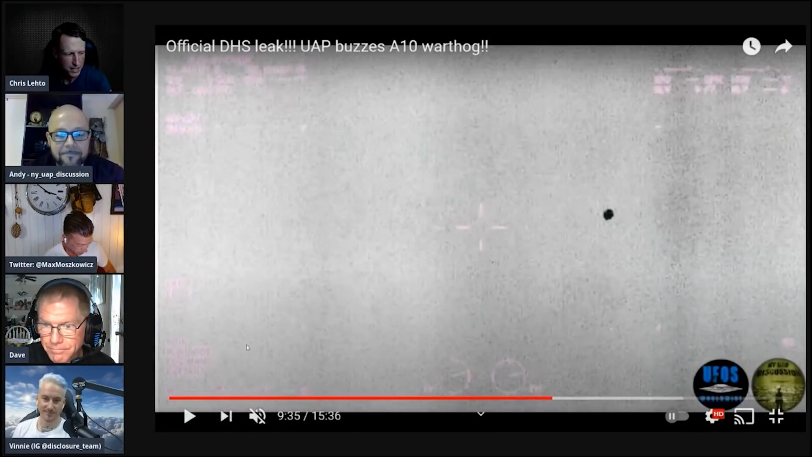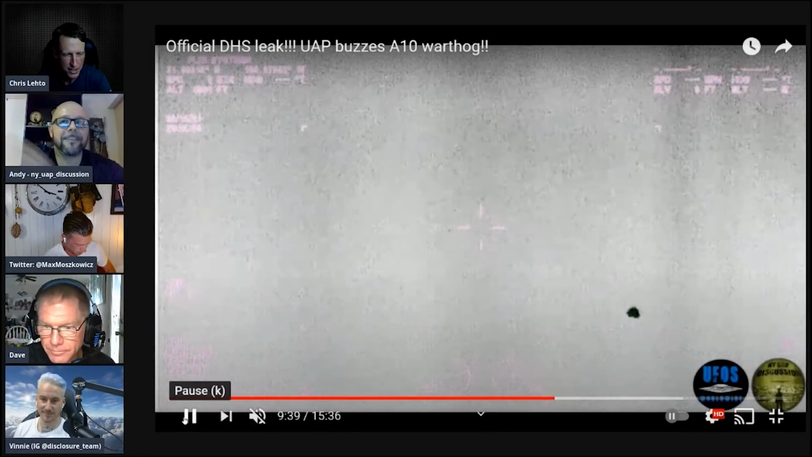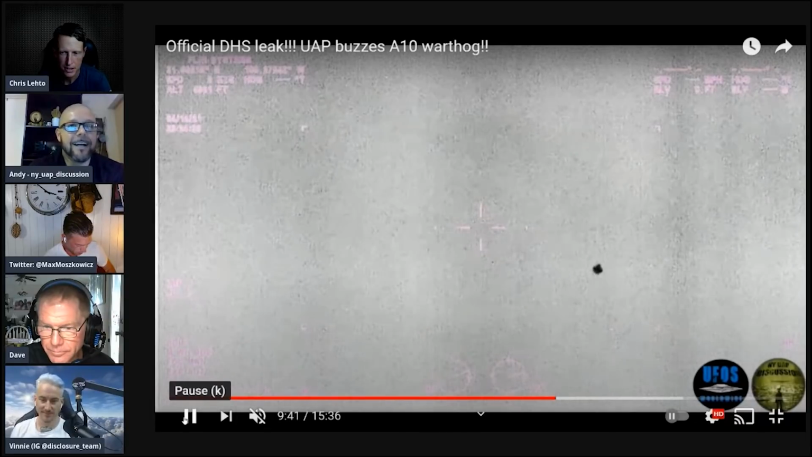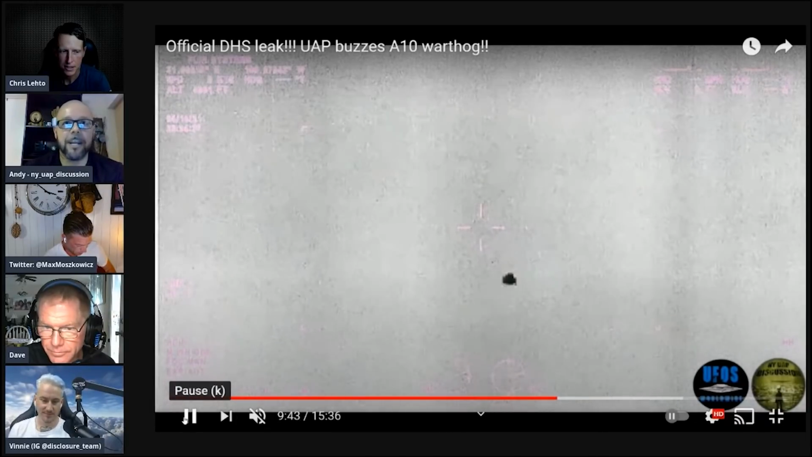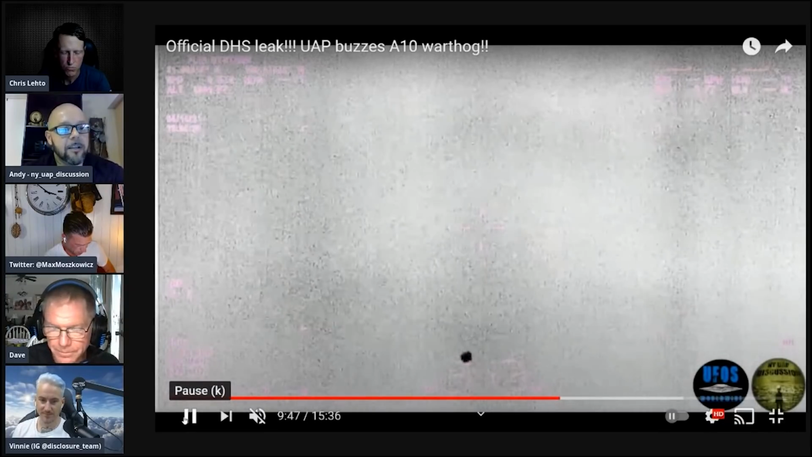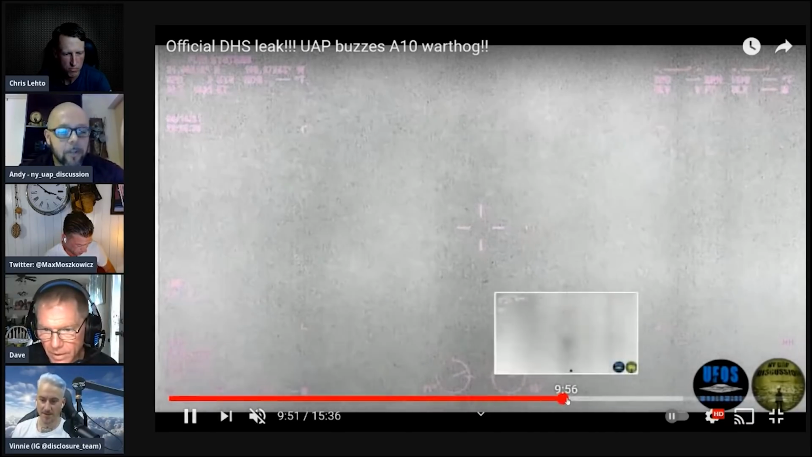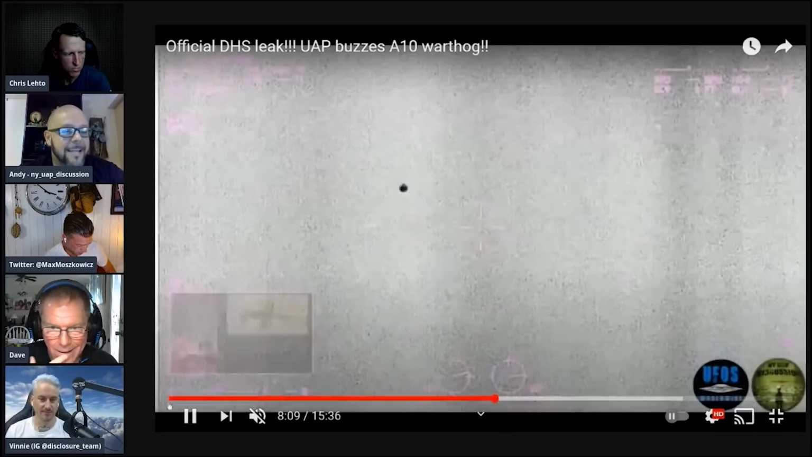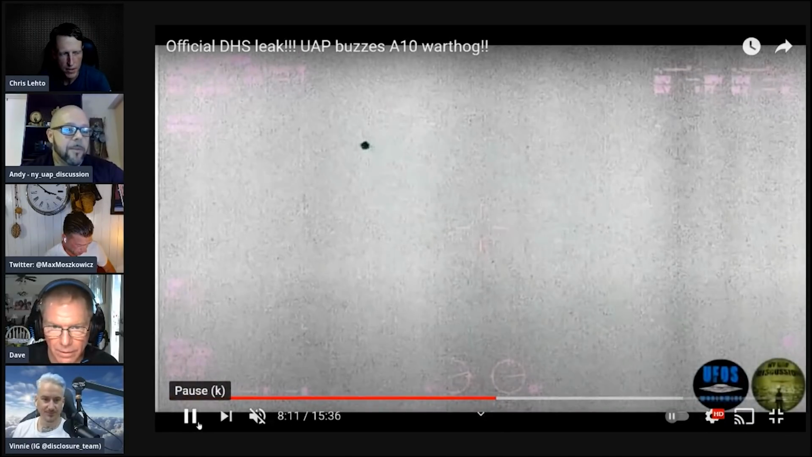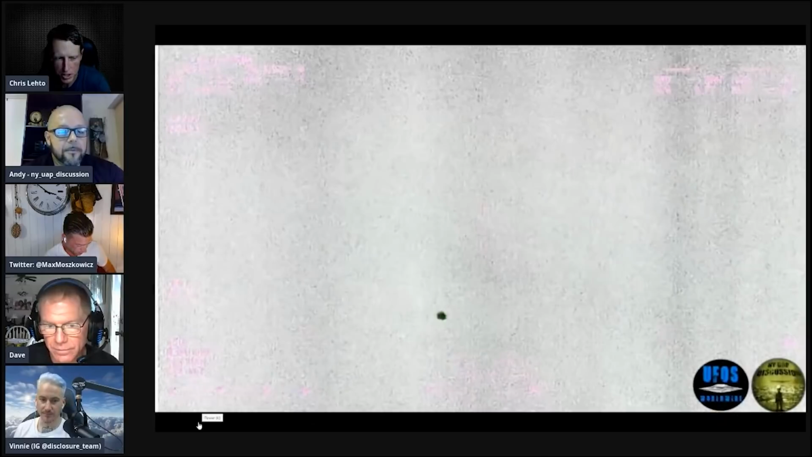To make that kind of mistake is pretty embarrassing on their part when they've had all this training and they're doing a job that requires visual observation all the time. They're looking at these things day and night through this equipment, so they're going to know the difference between the two. And it looks in focus to me.